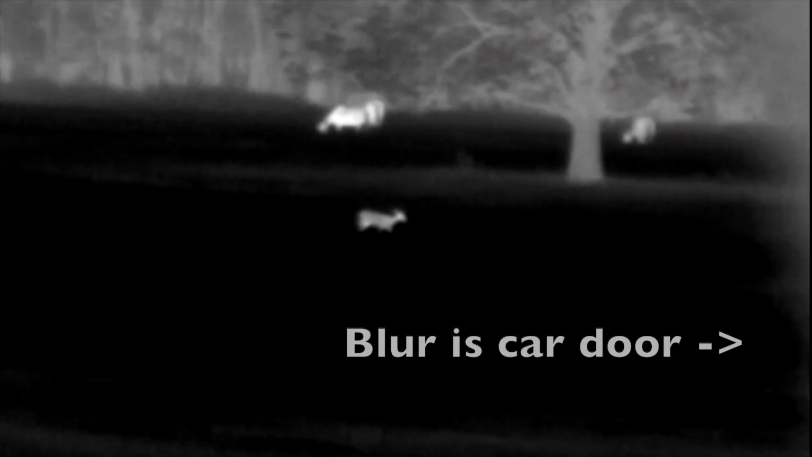I have no idea what these guys are doing. Oh dang, there's one right there. It is exactly 9:40-ish, and it seems like everything's on the move now.